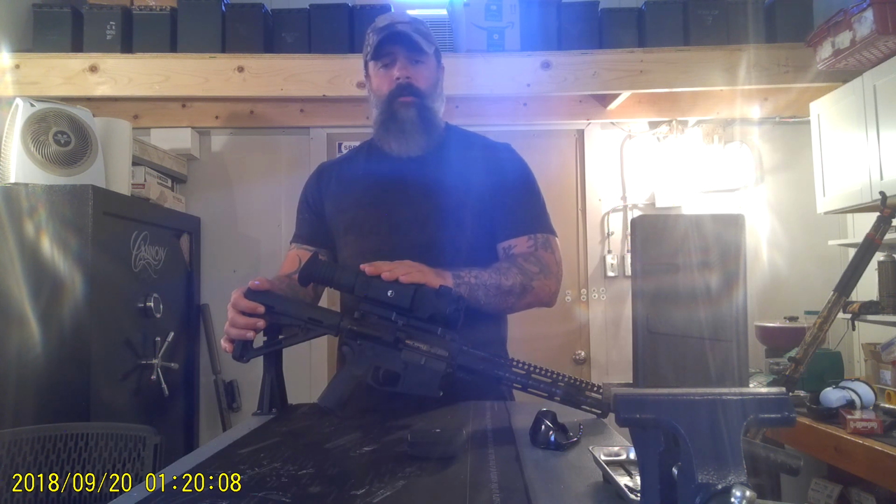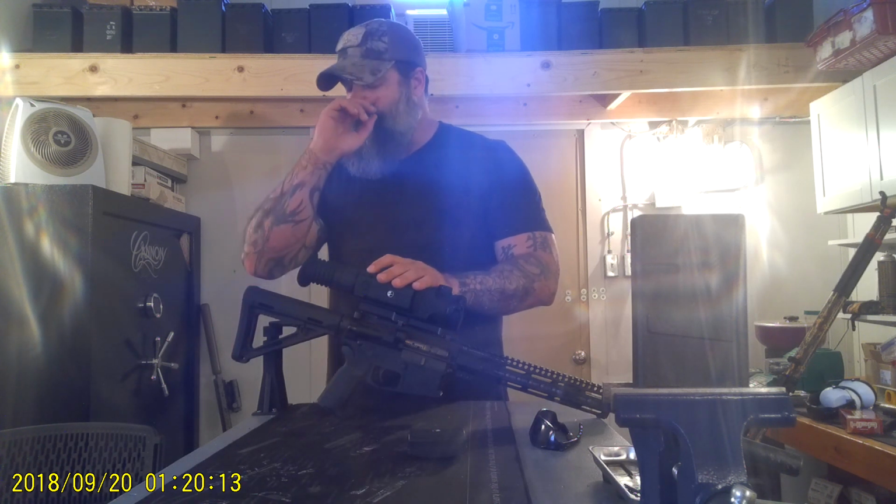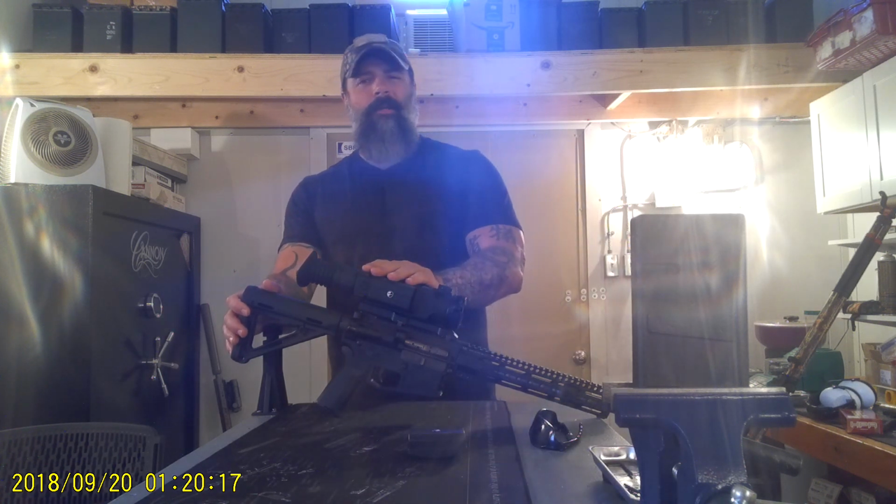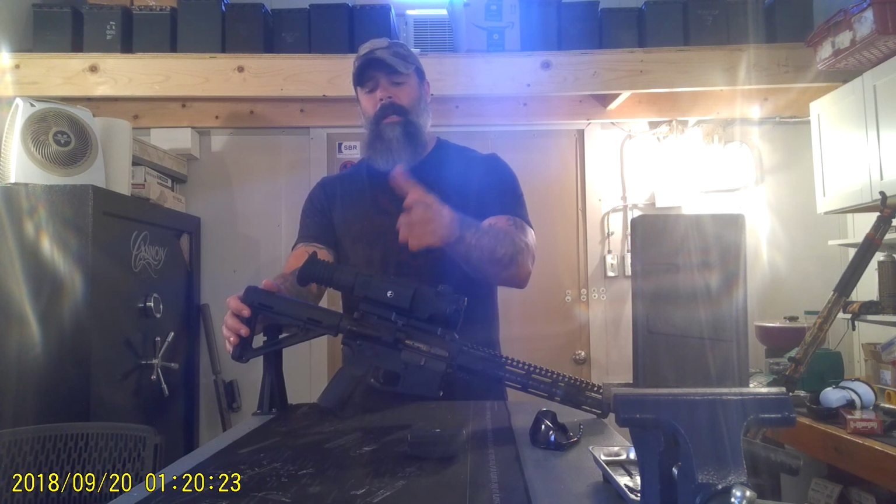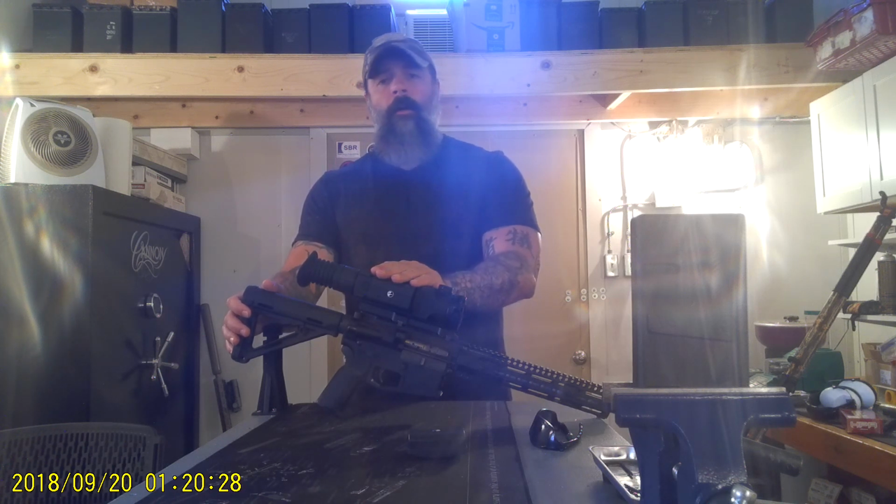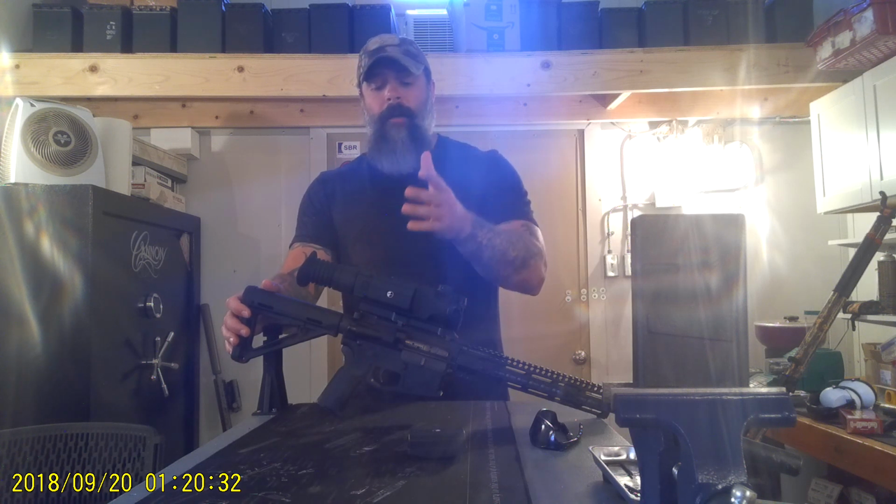Anyways, the screen is great. The recording is great, the recording's easy. It also has that recoil-activated recording if you want to use it. I use suppressors, so I don't want to be dependent upon that. Another thing that I don't like about it is I had to turn the mic on. I did tons of recording with this thing without the mic on because I didn't even know how to do it, and I just didn't have time.